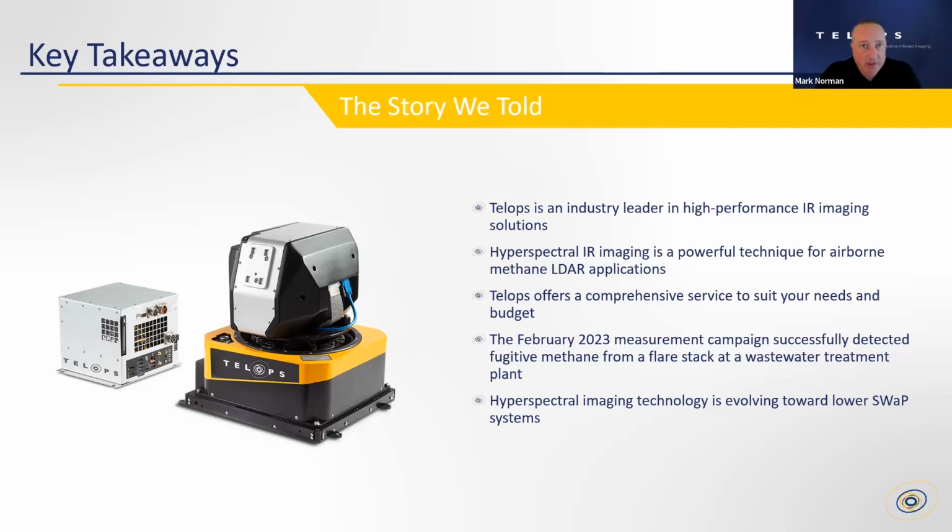We offer a service where we can work with you as a team to do these measurements and provide the reports that you need. And I discussed some of the results we got, particularly from the flare stack over the wastewater treatment plant at that facility in Livermore, California in February of this year. So it's a very powerful technique, and I encourage you to consider it and look into it as you're deciding what you need for your operations and your business.